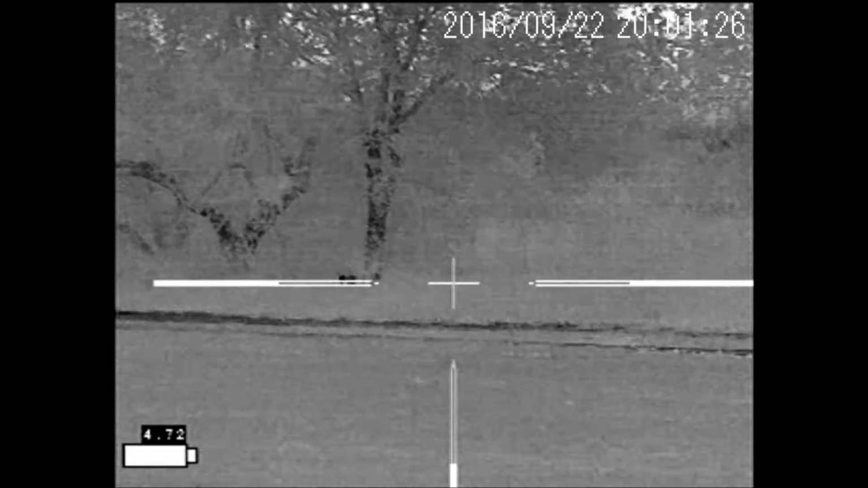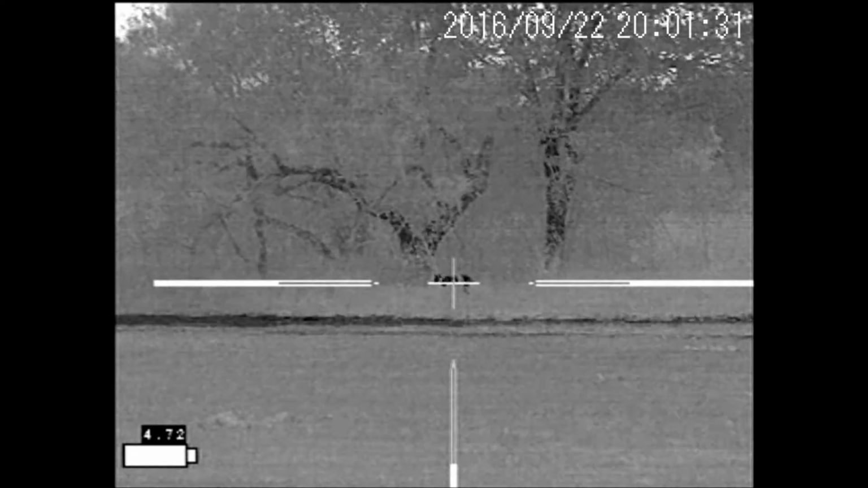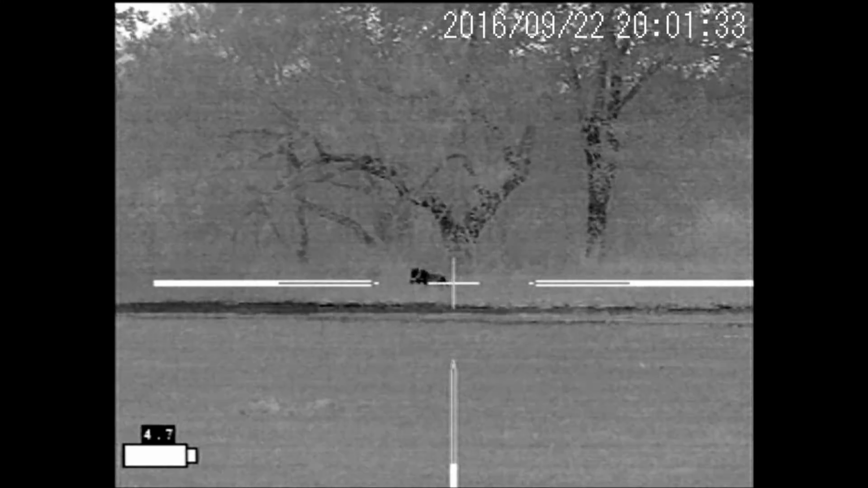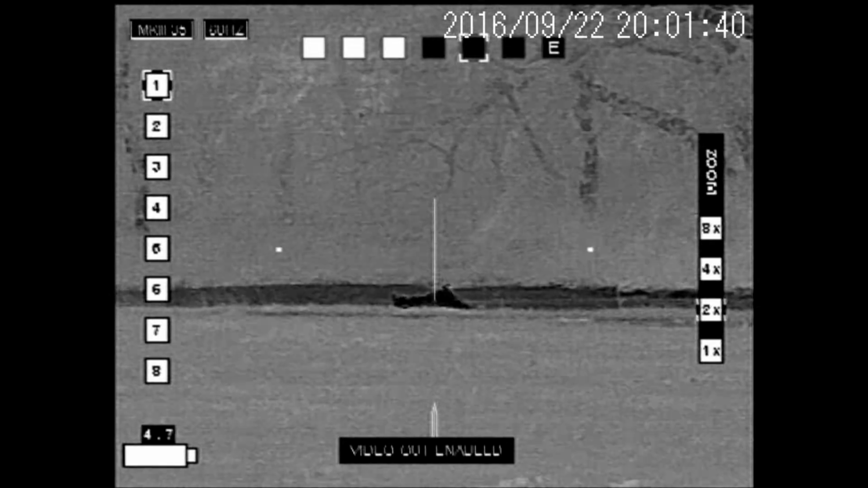Okay, so we're set up here on a property, basically in somebody's front yard, and I see this movement out behind us. Pull my scope up, get the DVR running, and realize it's not a coyote, but it's a really big bobcat. And the decision was made pretty quick, even though bobcats don't count, to take him out.